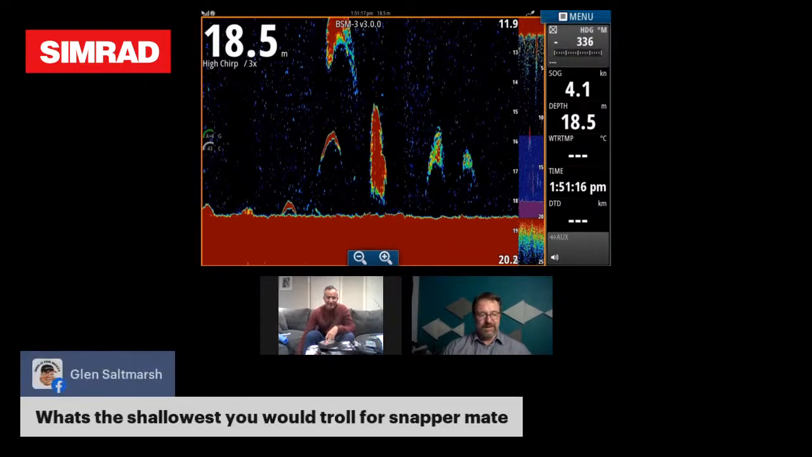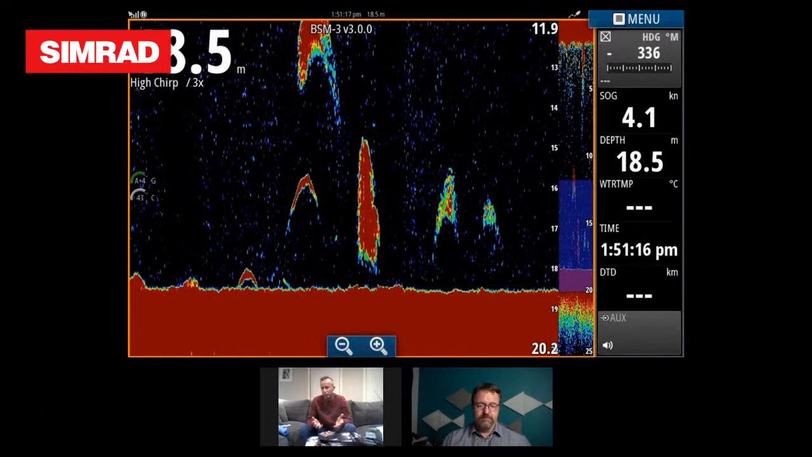Now, a question here from Glenn about what's the shallowest that you would troll for snapper? If it's really shallow water, I tend to cast. I'd rather just drift and cast with plastics in 2 to 4 meters of water. But I'll troll in 5 meters, 4 meters. But I do really like that 5 to 12 meter area because there's a lot of lures that can run those sorts of depths. A 10-foot diver in 5 meters is 5 foot off the bottom. So, a lot of lures get down that 10 to 20 feet. So it makes it ideal for those sorts of scenarios.